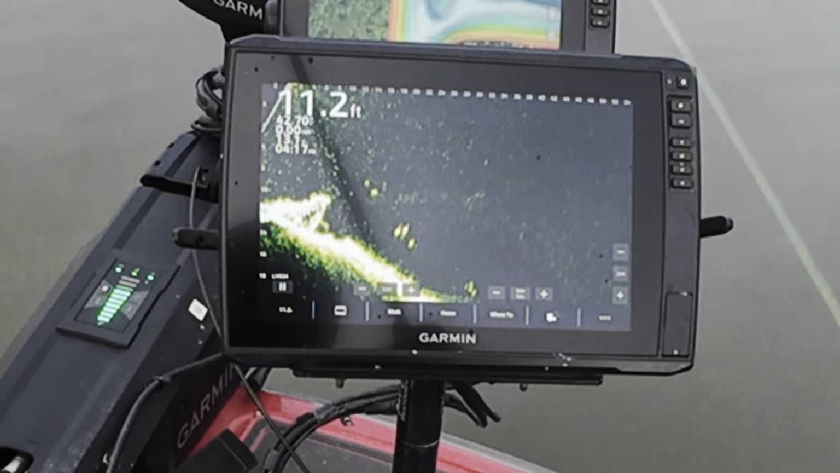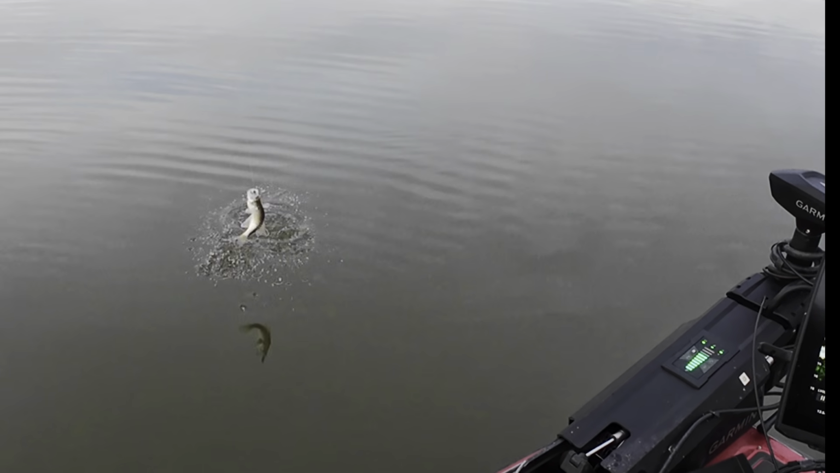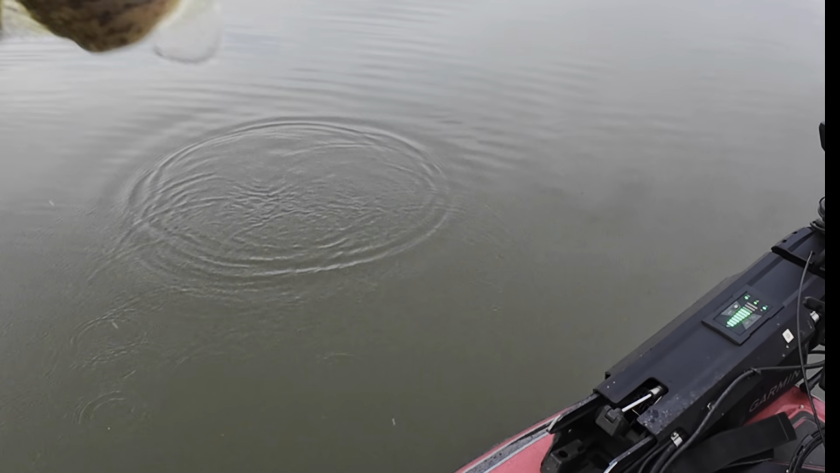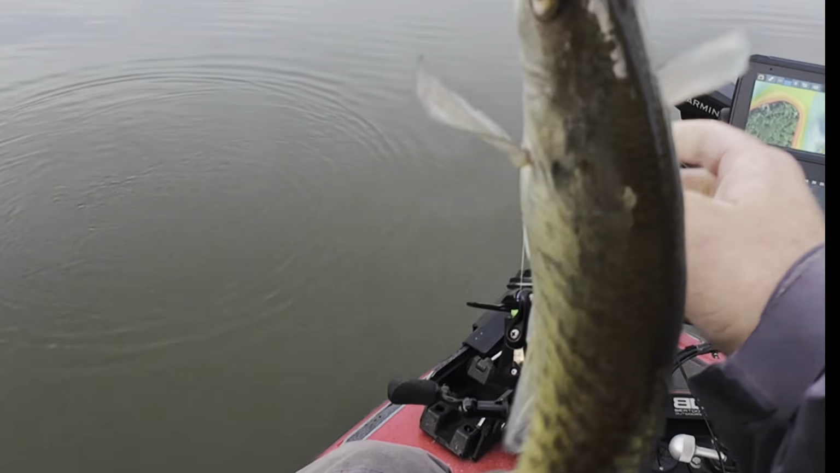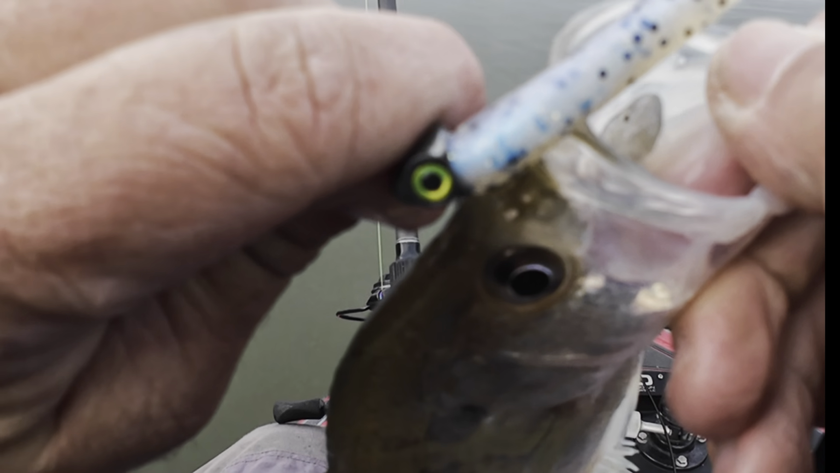Oh, he didn't take it. Oh, he's coming back. Fish on. Had to be real patient with that one. Just a small crappie. He's skinny. He ate that 1/8 ounce Cyclops and that Cutthroat tricked him though.